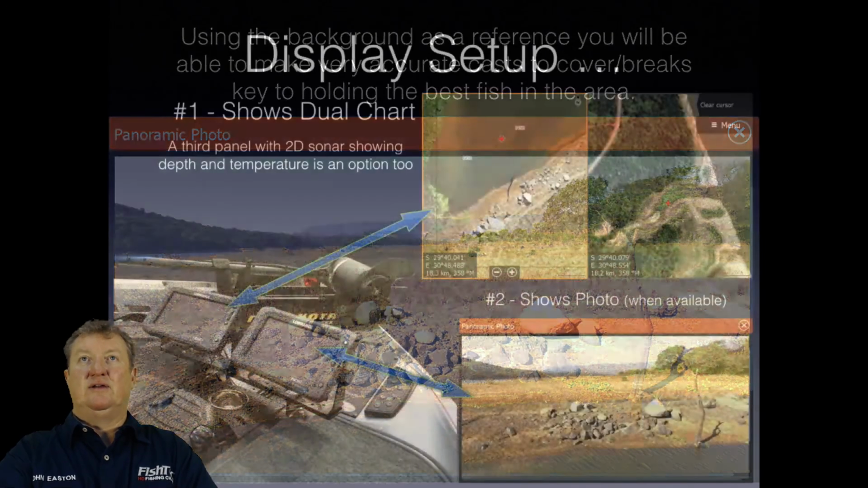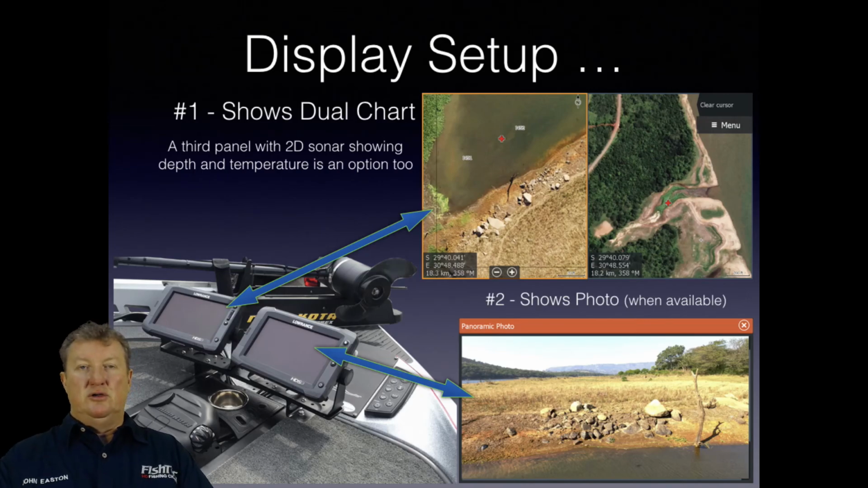Okay, finally, how do you set your unit up for this? Everybody's got a different way of doing things. For me, on the water, or for anybody, I believe you have to have 2 units on the front. The reason you need 2 units is that on 1 unit you can split chart, or split chart plus sonar, so you can see the depth that you're in at the time.